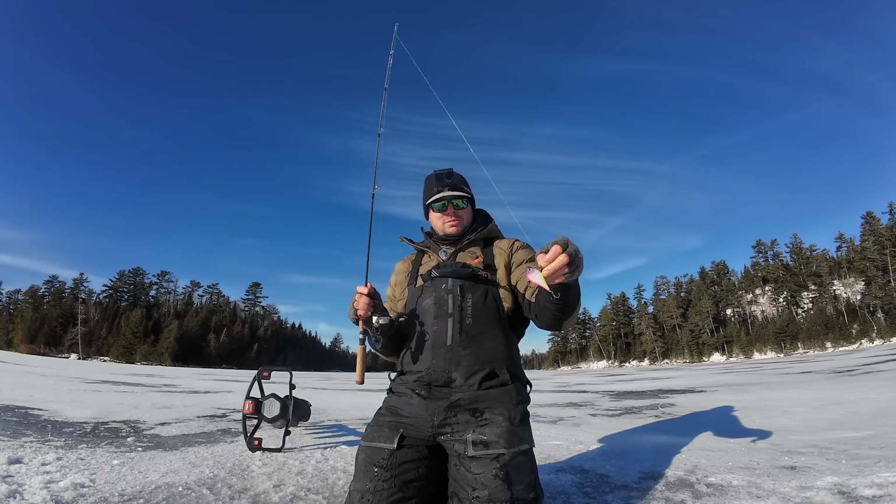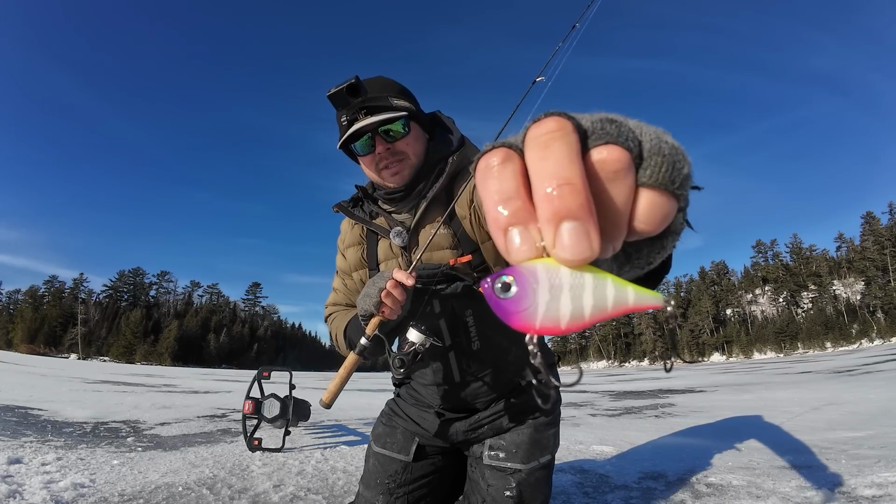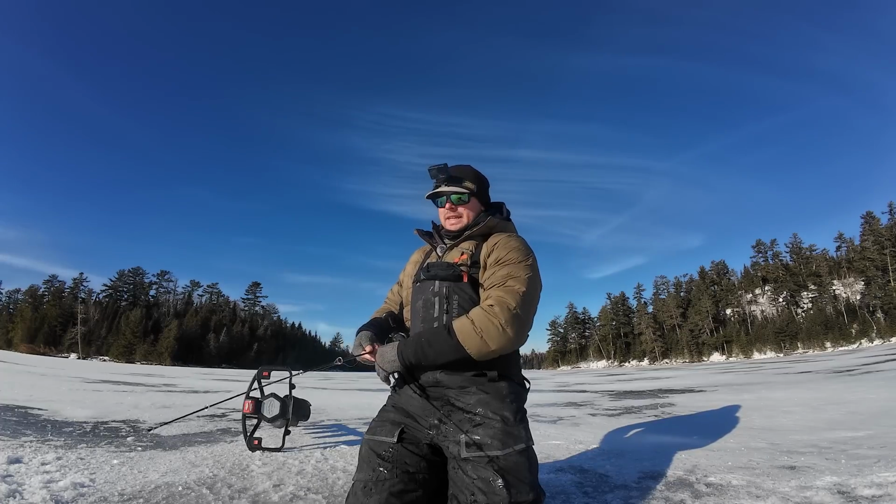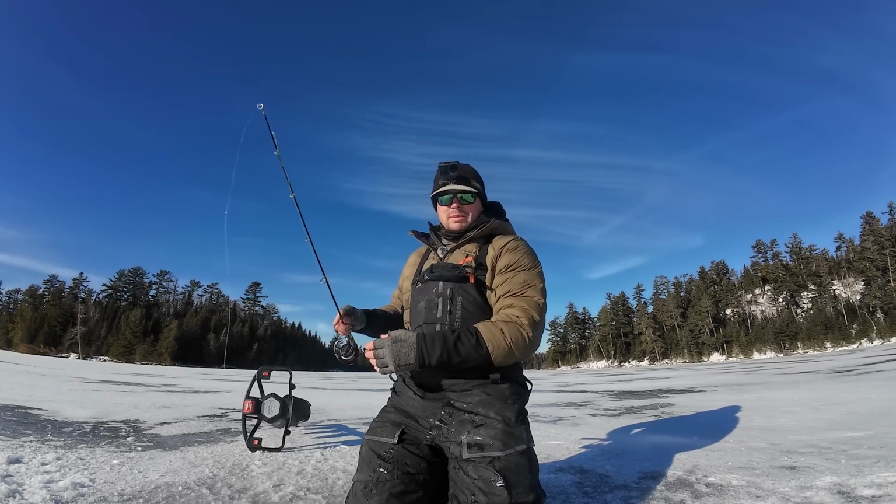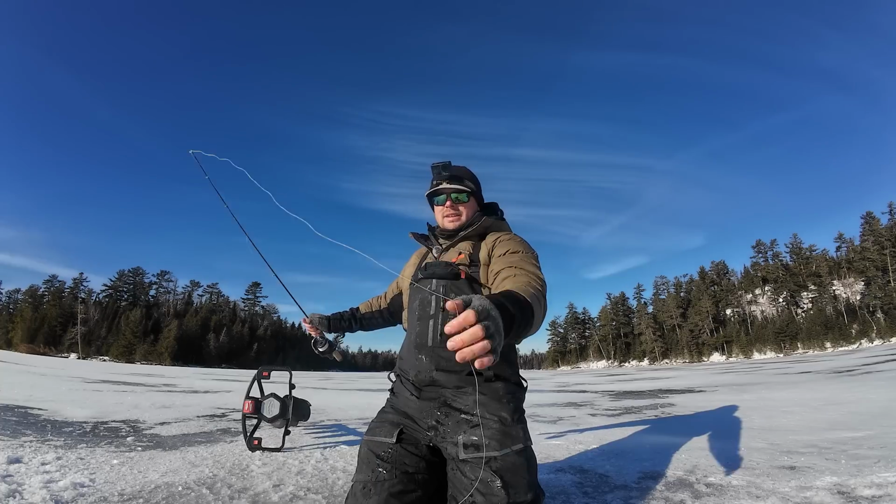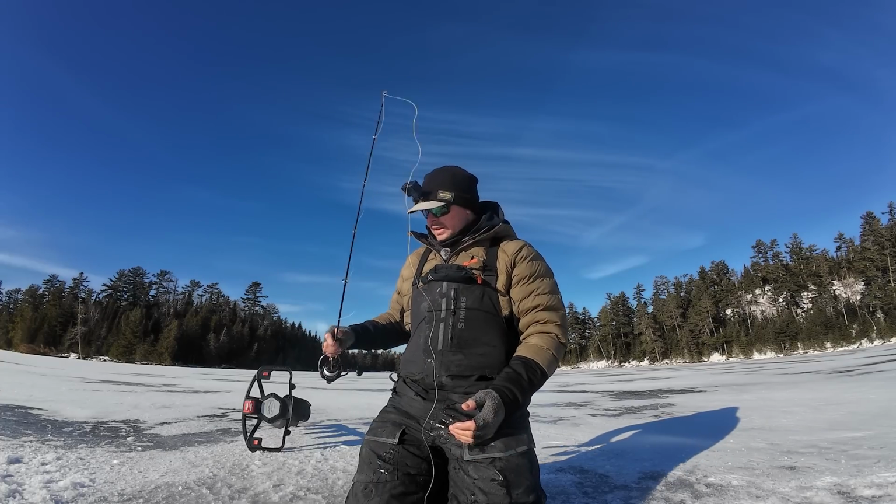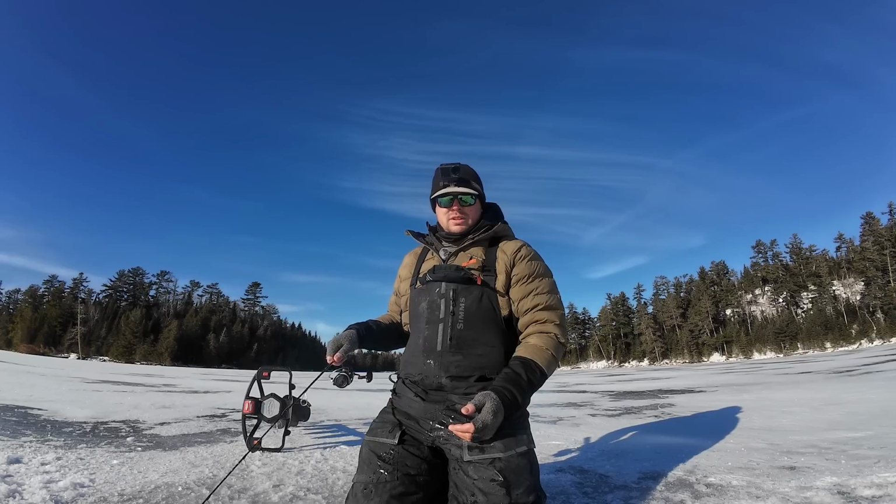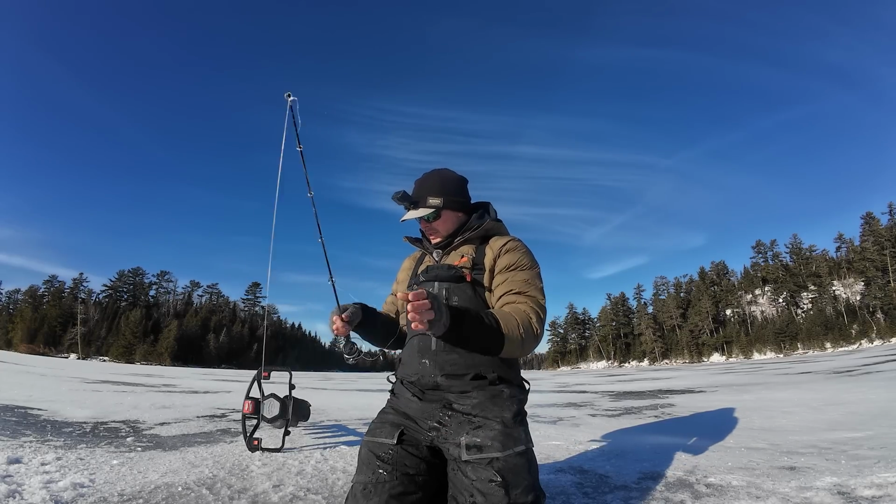They were just swiping at it super hard. So 2 VMC hybrid trebles on there, both replacement hooks, and now I'm getting a lot more of my bites connected and landing a lot more of them, which is very nice. Don't want to go through all that hard work and not get your fish to the hole.